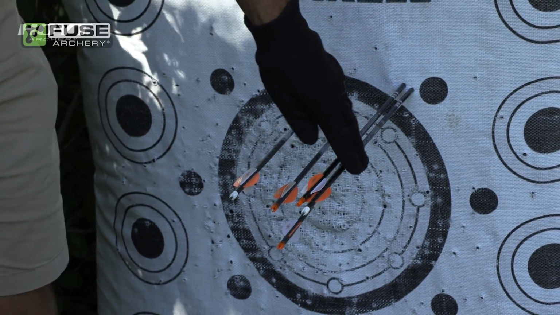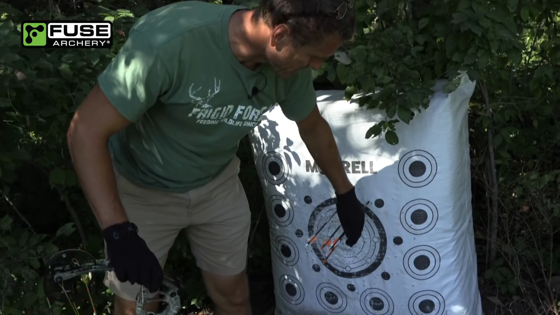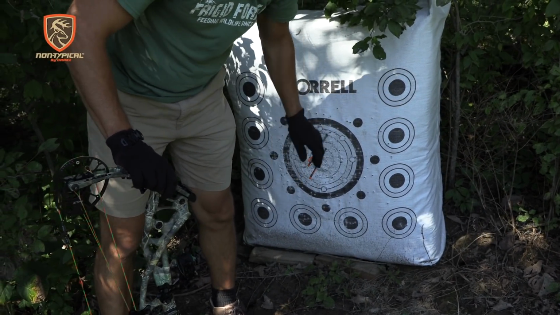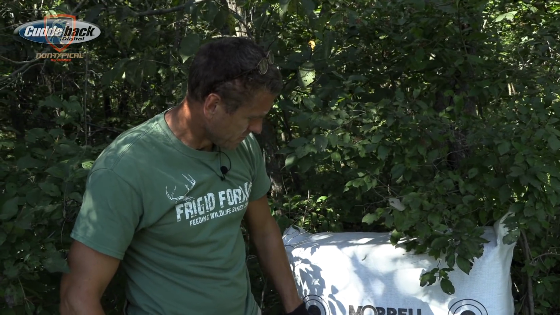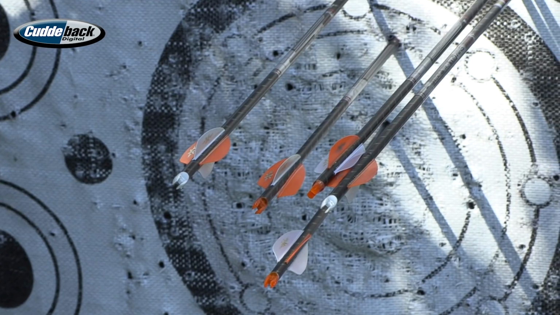Couple of strays, but overall it's getting better anyway. It's not right in the middle of the bullseye, but I think a couple more weeks, it should be able to hold a maybe 5 to 6 inch group.